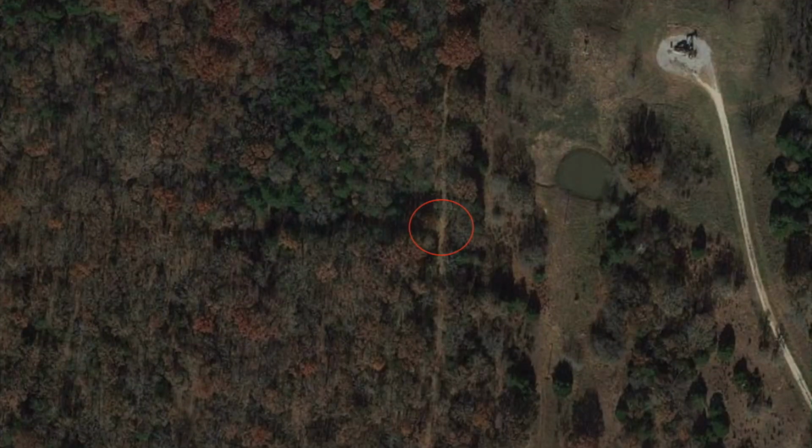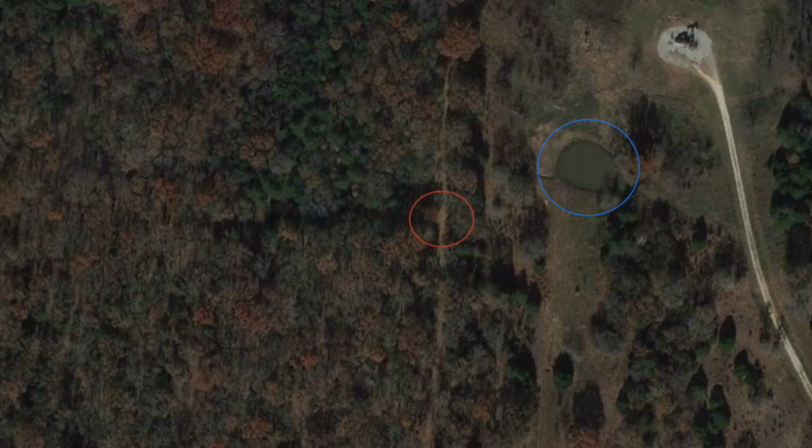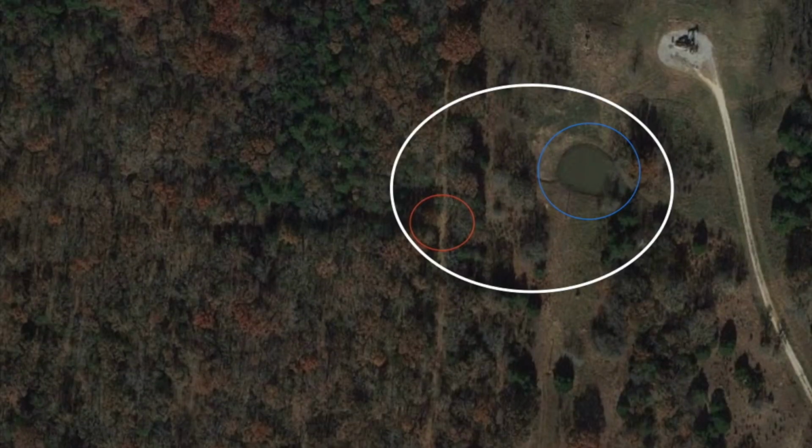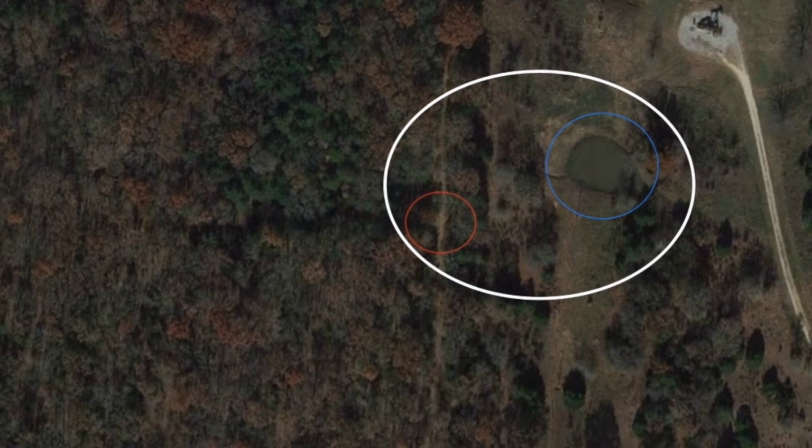On the opposite end of this property, there's a major boar thoroughfare. Almost every day they pass through this area. There's a nice pond they like to bed by, but it's not on our property. And this area is thick and full of briars with no one ever hunting it. A perfect hog home and a perfect place to try the Convergent Hunting Solution call.